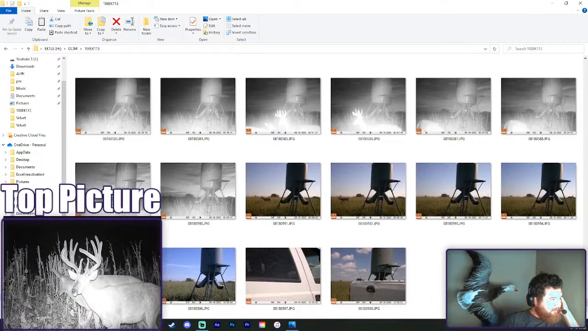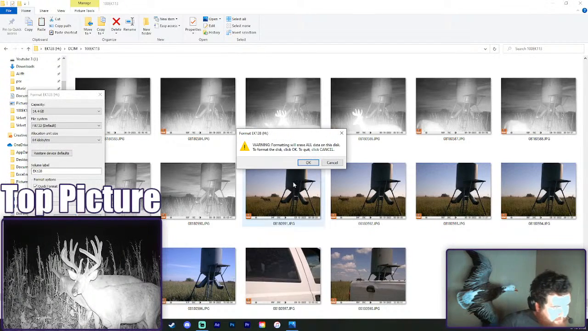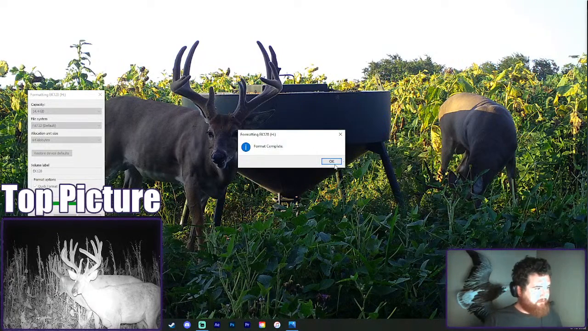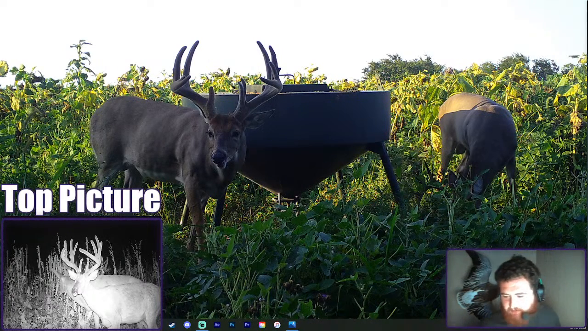I will take that. Two definite mature bucks. One I would definitely consider to be a shooter. The other one's more of a management buck, that last day type of deer for most people, but step it up a little bit.